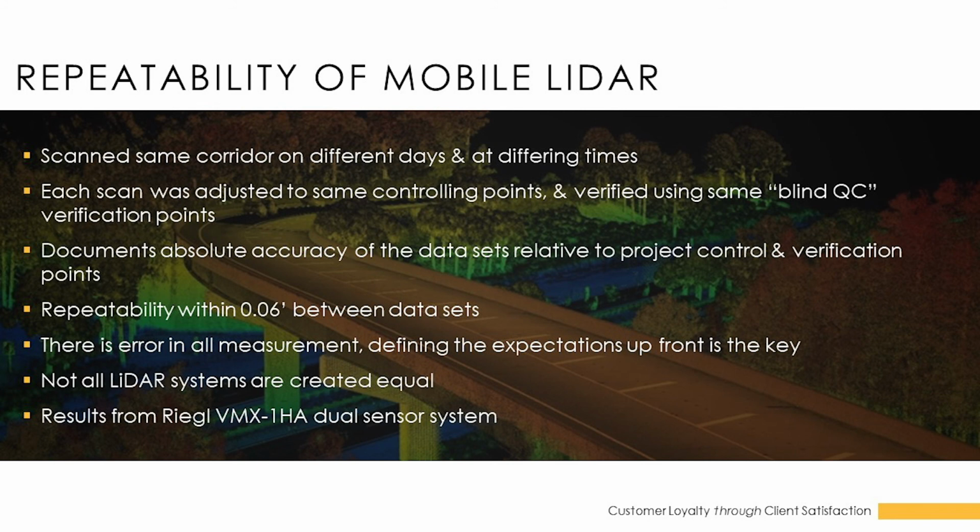We can actually just scan a roadway and then process a trajectory against a GNSS base station, and that basically geo-references our positions. And the quality of that data, unless we're in severe GPS obstructed environments, will 99% of the time meet mapping grade standards.